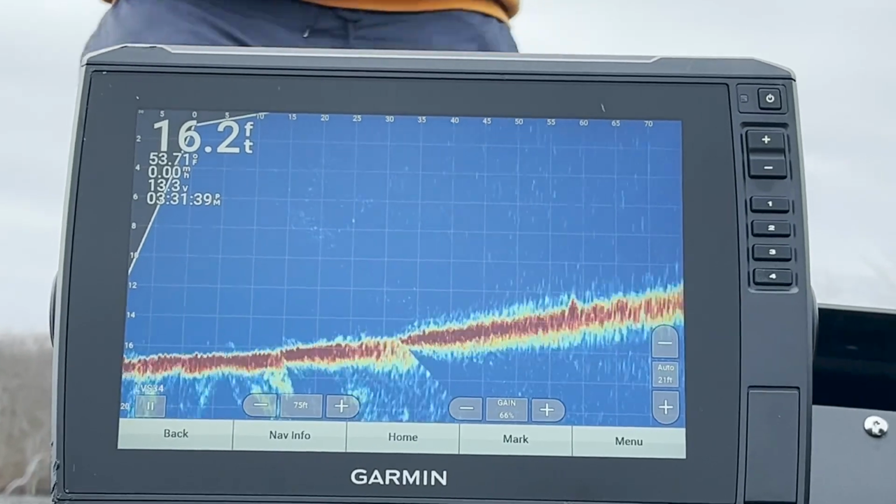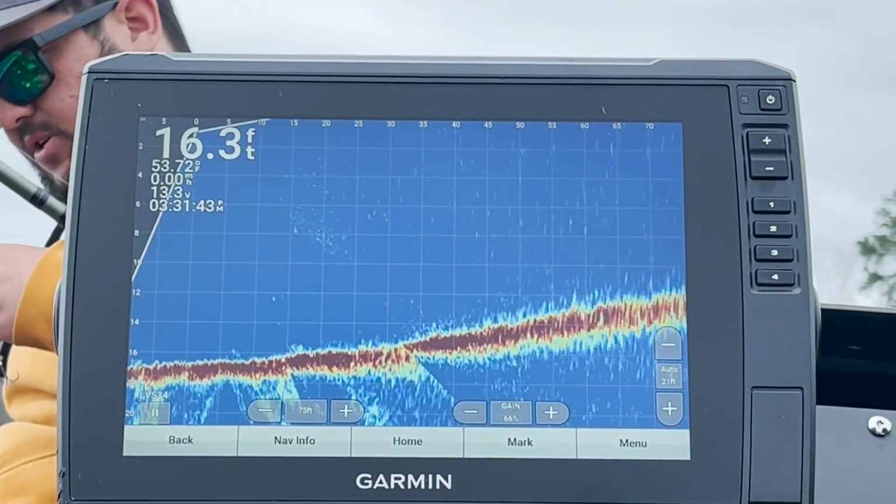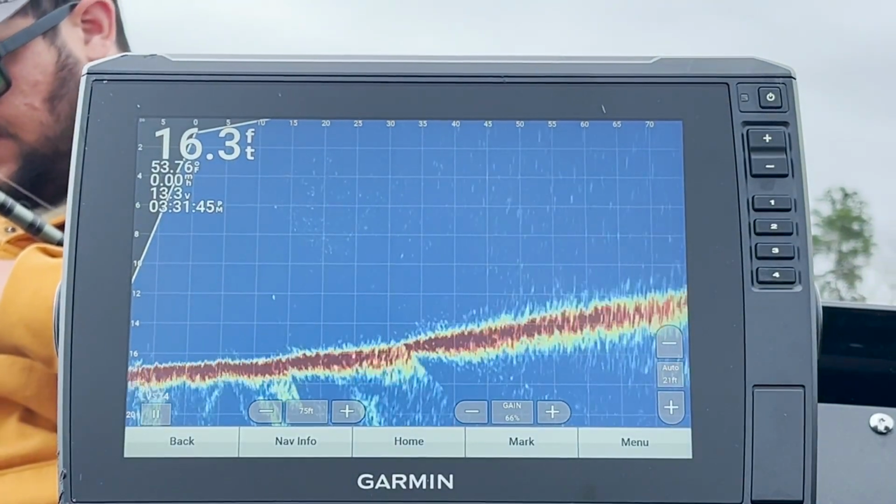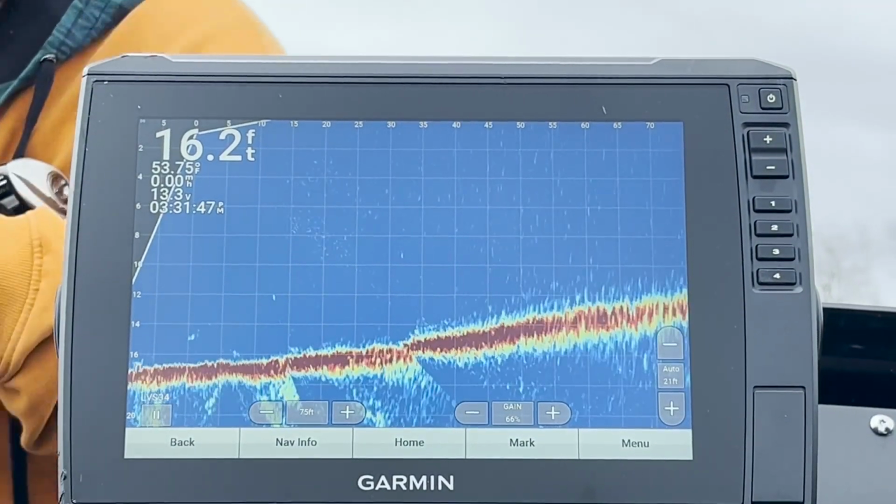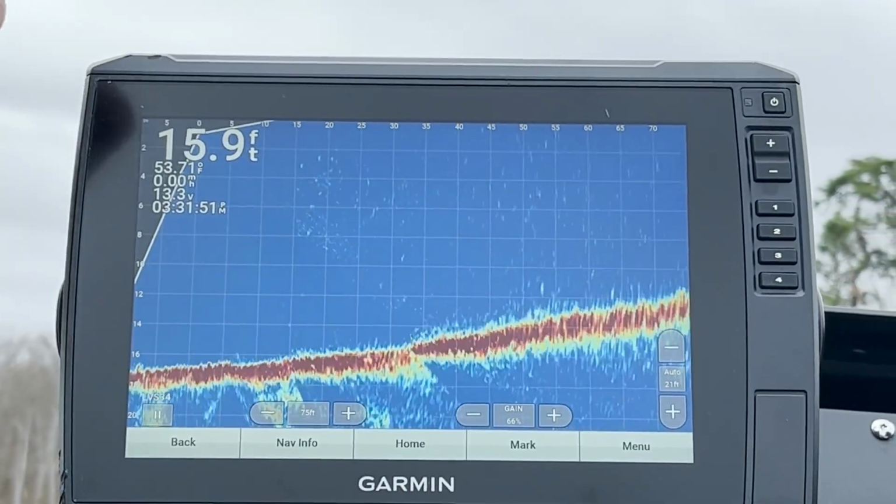Alright, so this KVD square bill I think is advertised as a 3 to 5 foot option. You could definitely get your 5 feet out of it, and it looks like you might even be able to get a little deeper down to 6 pretty consistently.